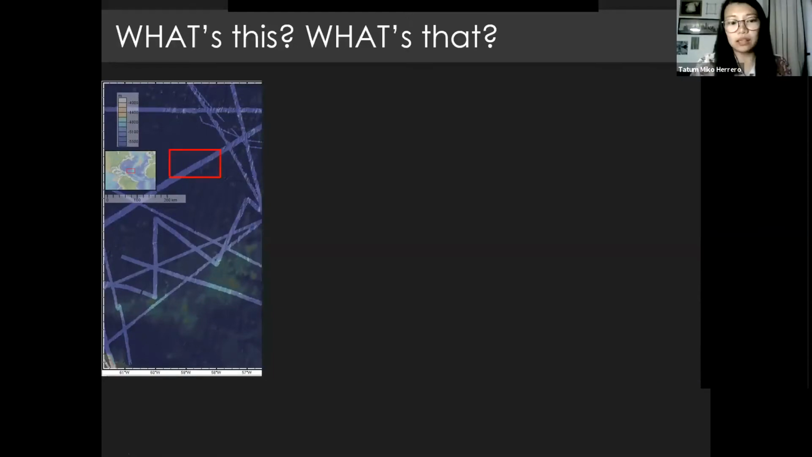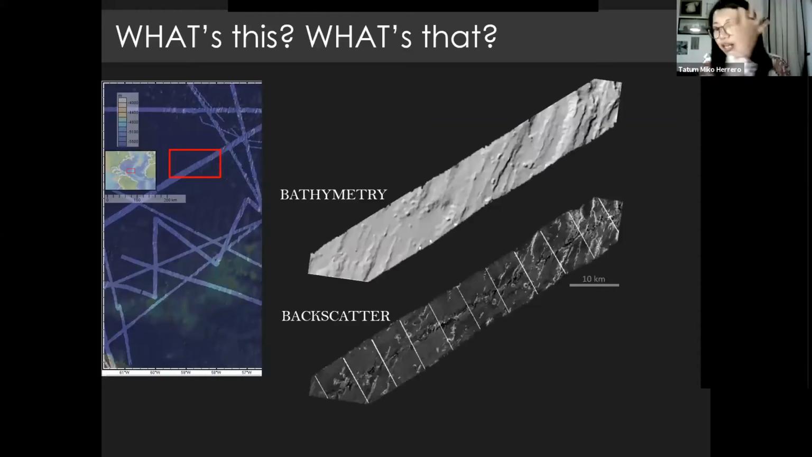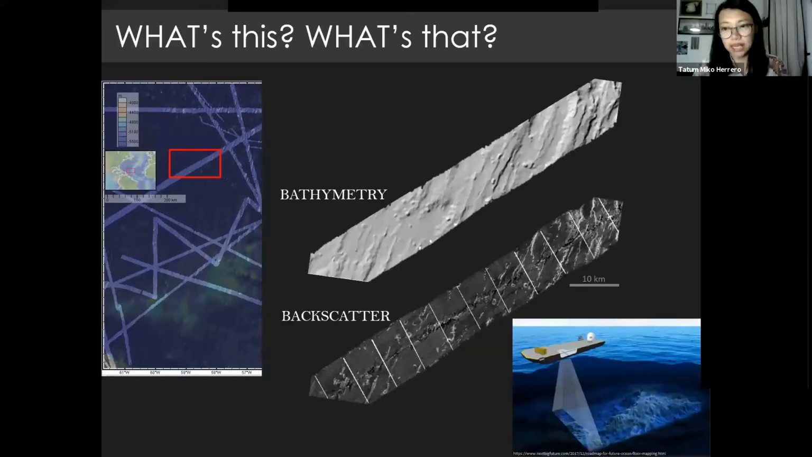So when we look at ship data really closely, we can derive at least two types of map from here. One is the bathymetry and one is the backscatter. The way a ship acquires its data is through sonar, much like dolphins and whales.